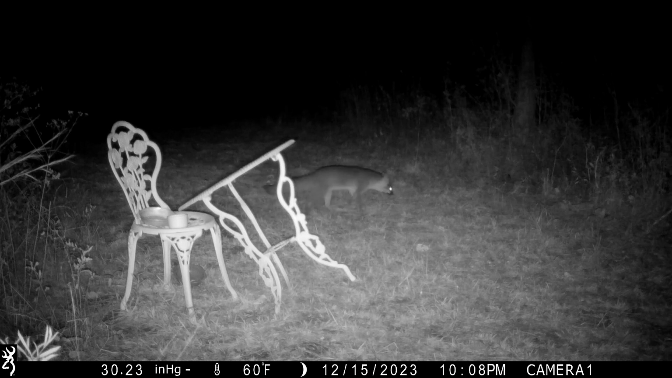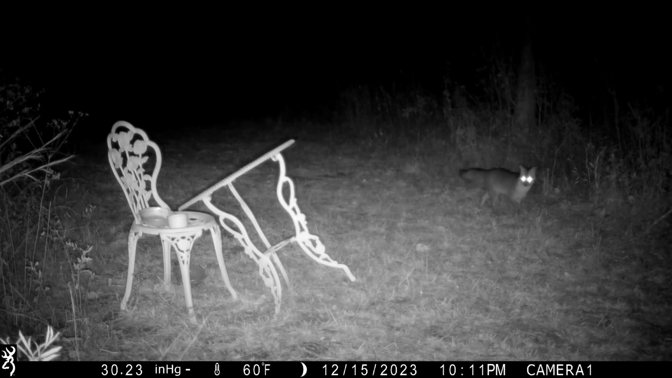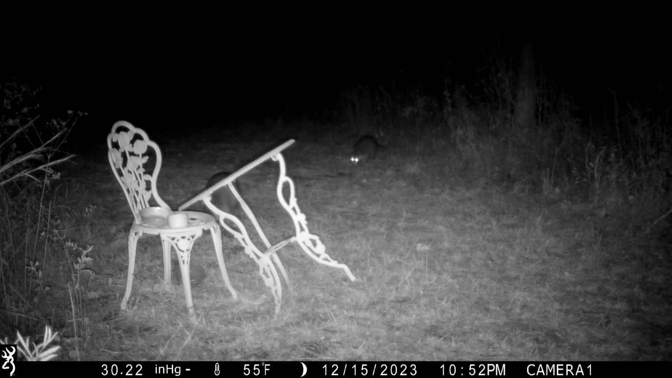Hey, the fox is here. I have a feeling he just stays close by and kind of cruises around till all those raccoons are gone. And I think they've eaten everything on him. I have to put out a lot more corn to keep him happy.